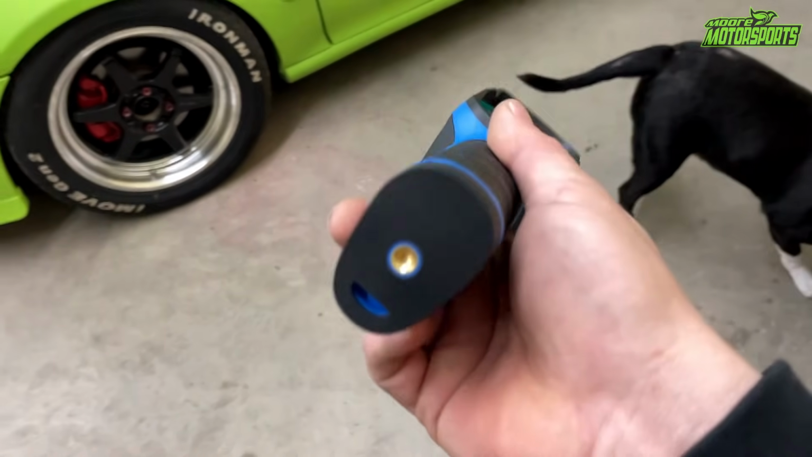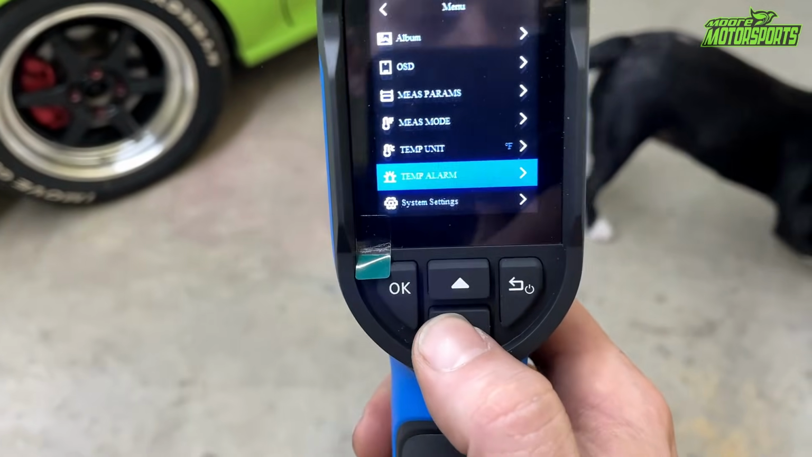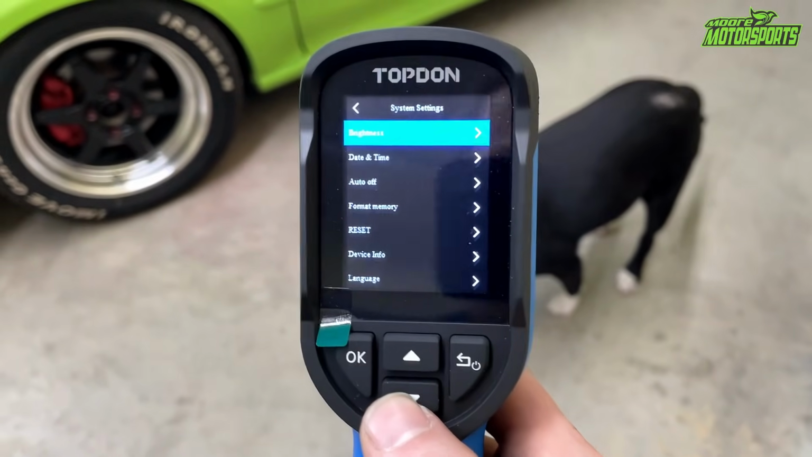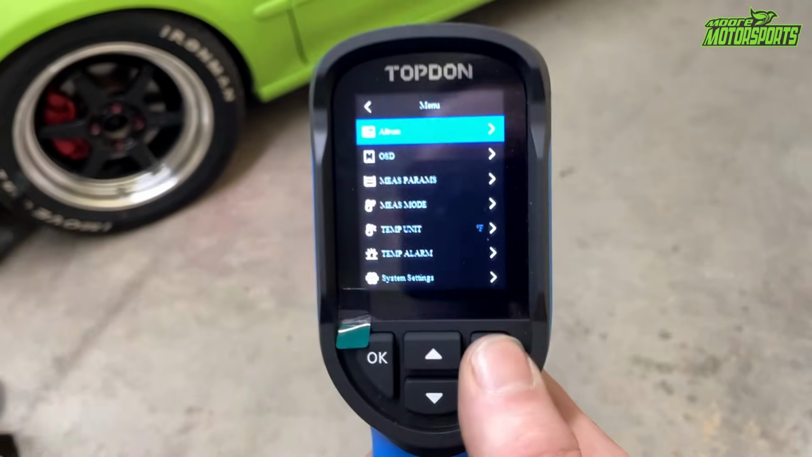What's really cool is you can set this on a tripod and point it at a specific area, and if it ever gets too hot, it'll start alarming, which is definitely pretty cool. But you have all these different settings that you can go through, reset it if you want. But yeah, definitely a pretty cool little unit.